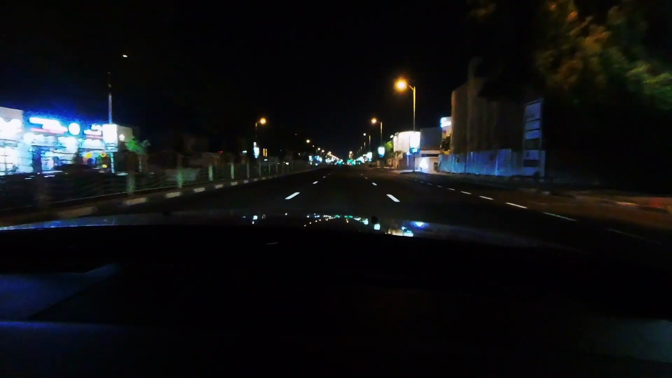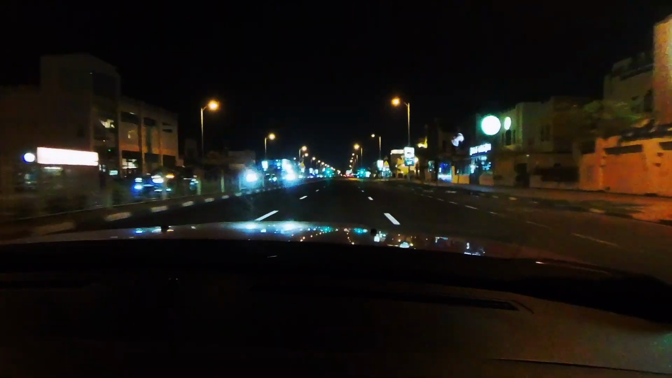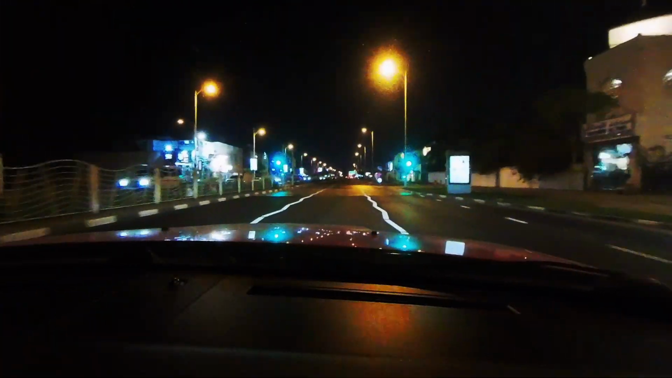Alright, so look front. This is Jumeirah, empty street, because we are in odd hours right now. And usually this place is full of traffic in the evenings. Now the lights are all green.